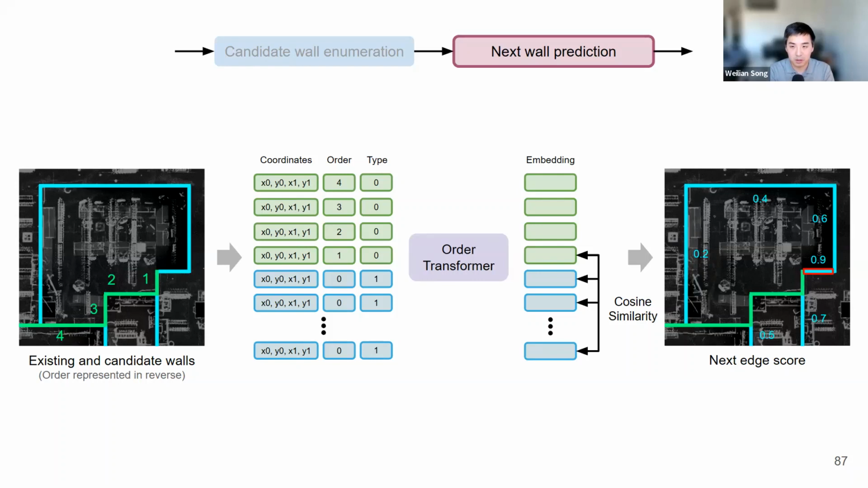To train this network, the objective will be to maximize the score of the ground truth next wall and minimize the scores of all of the other candidate walls. So to do that, we just use the triplet loss. The anchor will be the green wall, the positive will be the ground truth next wall, and the negative will be every other one. And we train only on ground truth edges and sequences. And we found that during evaluation, when we have to use predicted edges, it also still worked pretty well. So there's not a huge train-test discrepancy in our case.